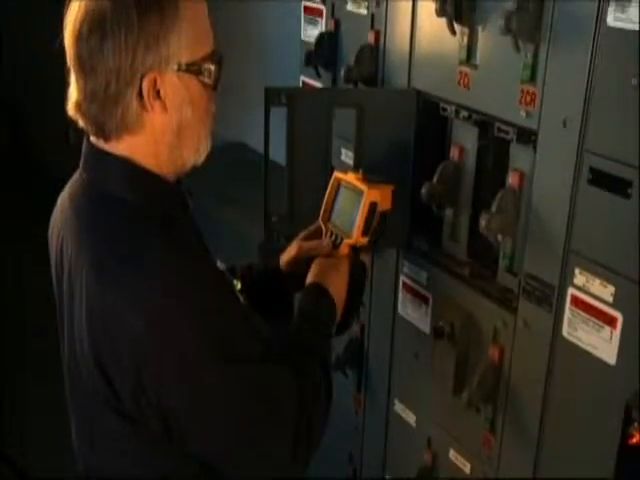About 2.5 years ago, we had a new plant leader that had come in, and we had a problem on the line. We had a motor that had burnt a lead off. While I was up there working on the motor, our new plant leader came up and asked me, he says, "Isn't there a better way of finding this before it breaks down?" And with my background with infrared, I knew that there were cameras out there that we could detect hot conditions in motor wiring. And that's what led us to get into infrared.